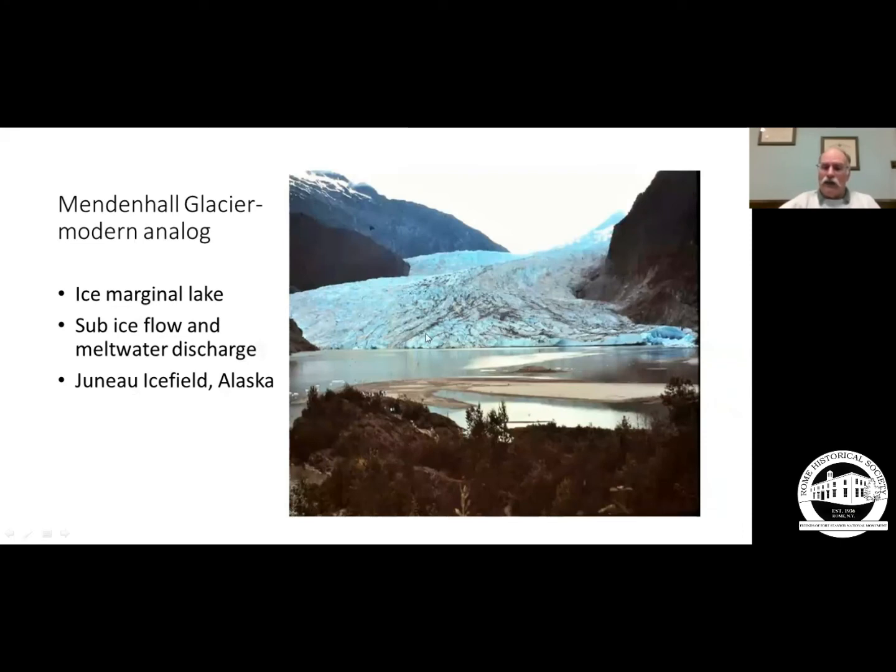And here we have the ice and the proglacial lake and the sediment that forms in here. And meltwater was flowing underneath this, very much like it did in the area around Utica and Rome when those two ice lobes were here. And subice meltwater discharge was occurring underneath the lake, underneath the ice, into the lake, and underneath the water.